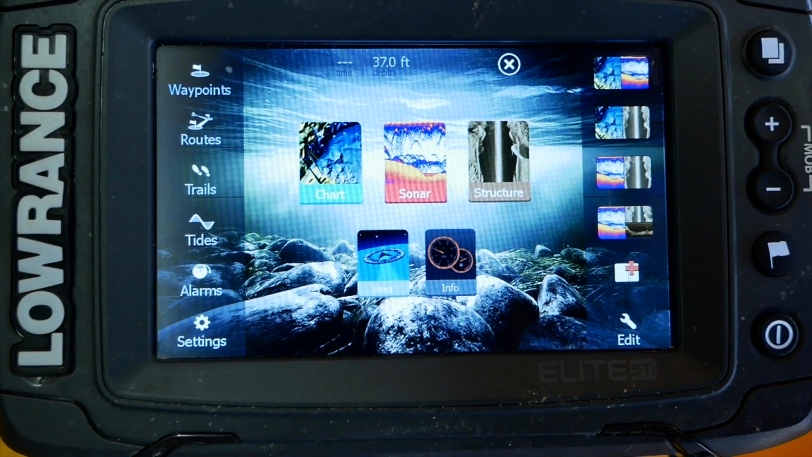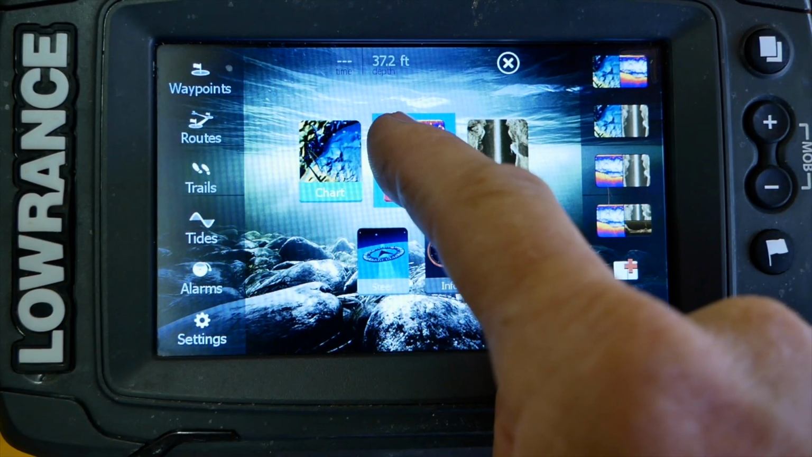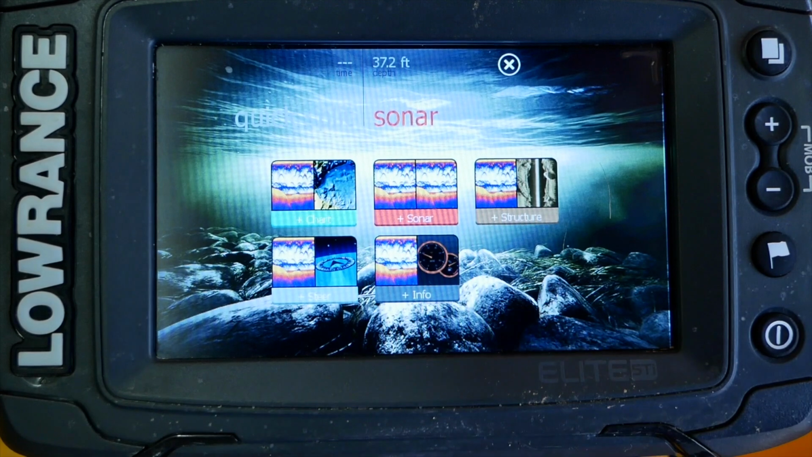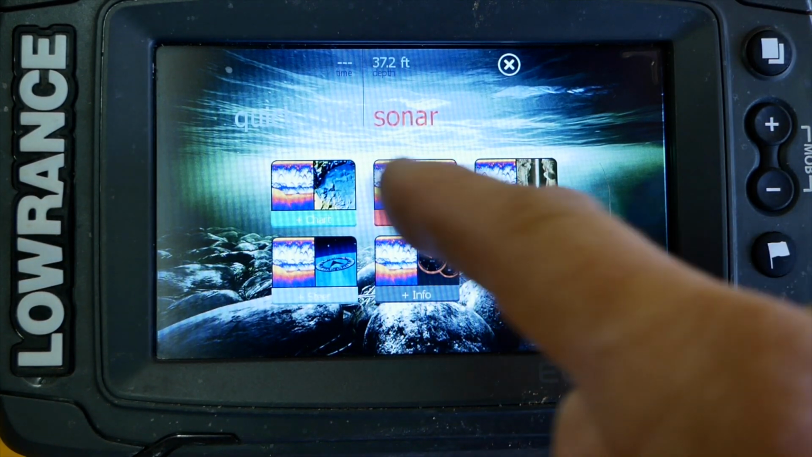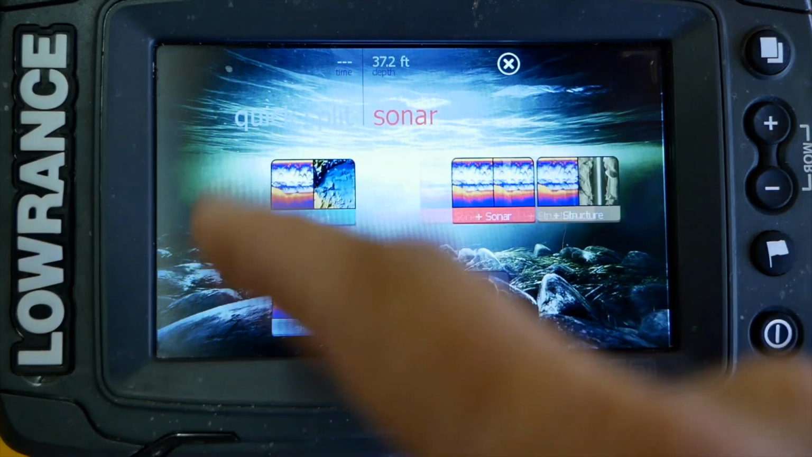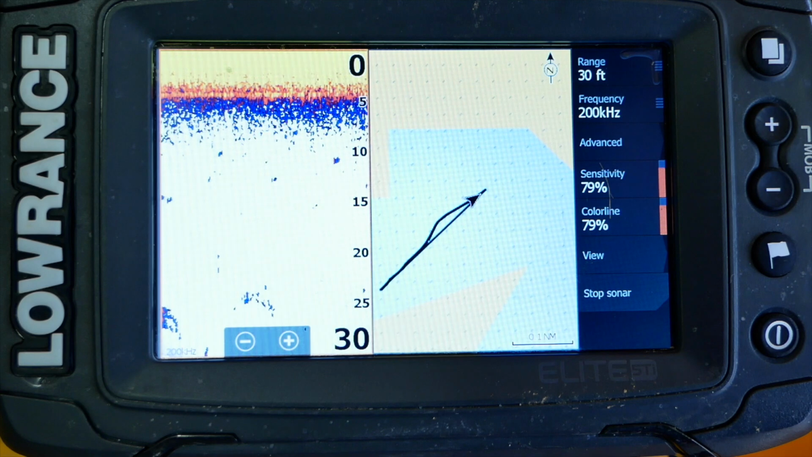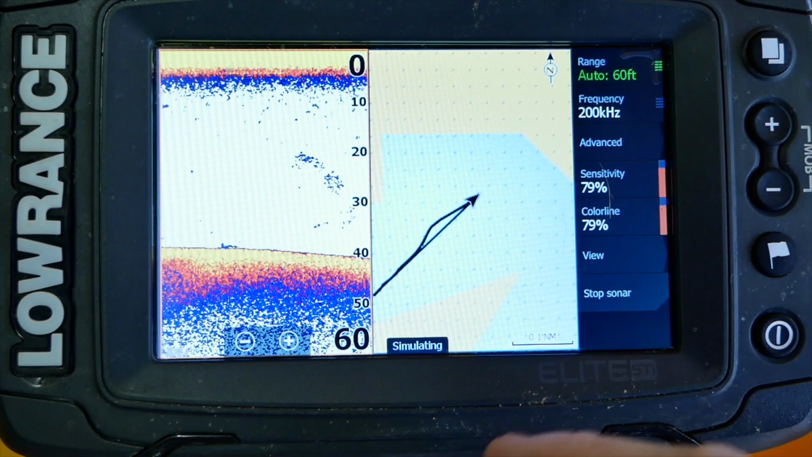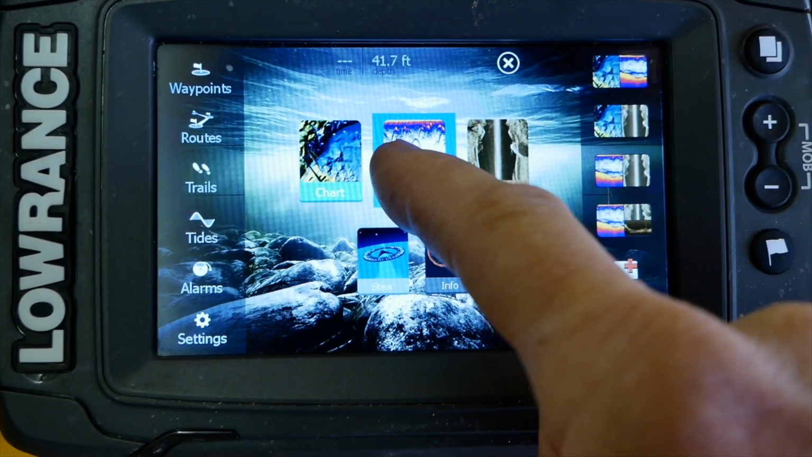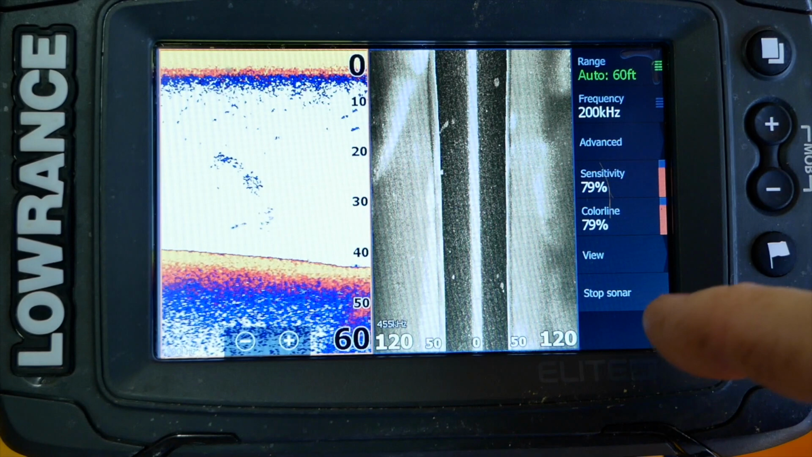Alright, just a couple other things that you might want to try. If you long press on these, it gives you different options. I just recently figured this out myself. So if you go here, you can look at your map and your sonar. If you hold it down again, it shows your map and your side scan or down imaging.